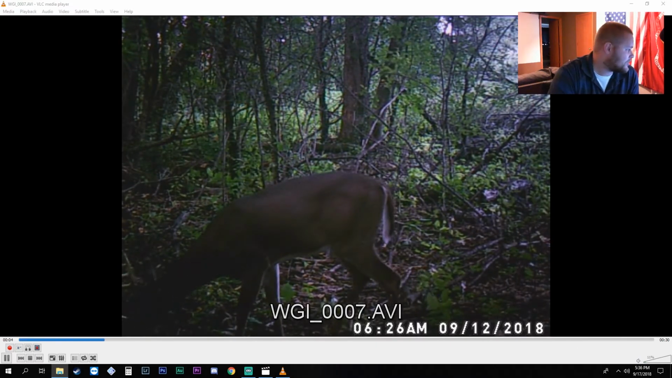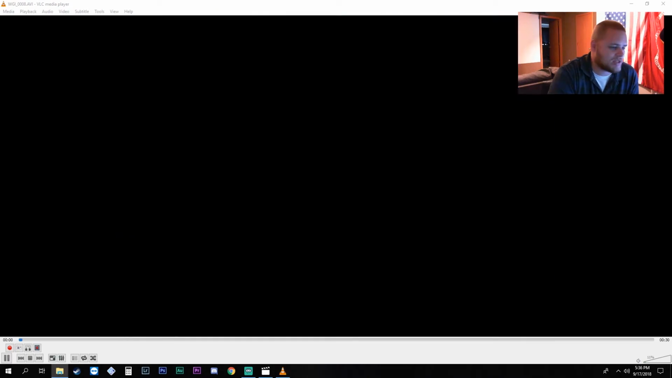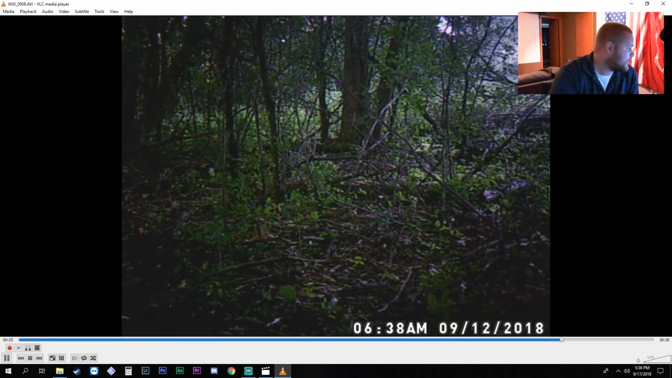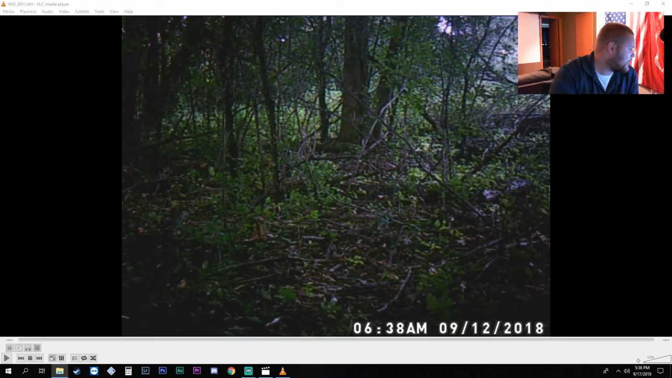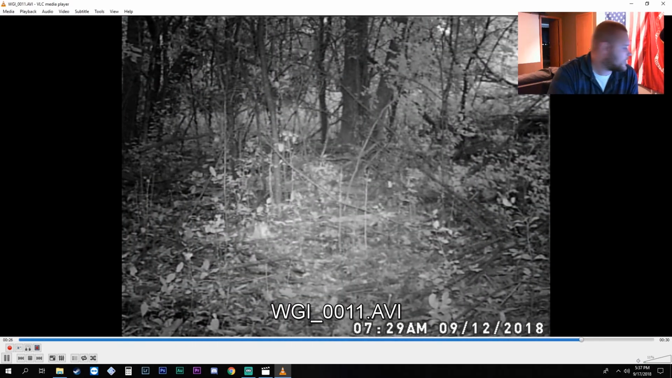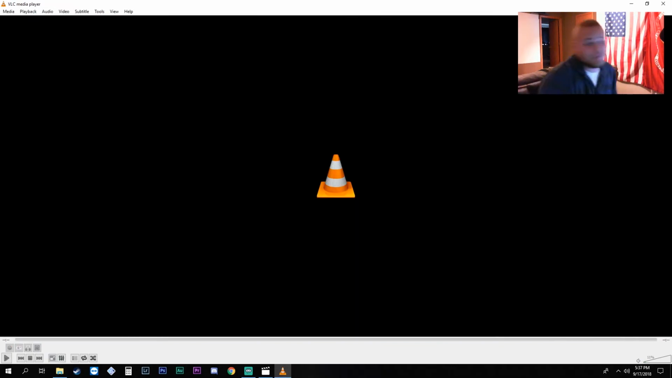No brow tines. They're feeding down there too, which was surprising to me. And then you have the little one walking away again. They hang out there for quite a while. And then it's doe time. Doe and fawns are running around there. So the new property was, I wouldn't call it a success, but it didn't have nothing on it, if that makes sense. So that's cool.